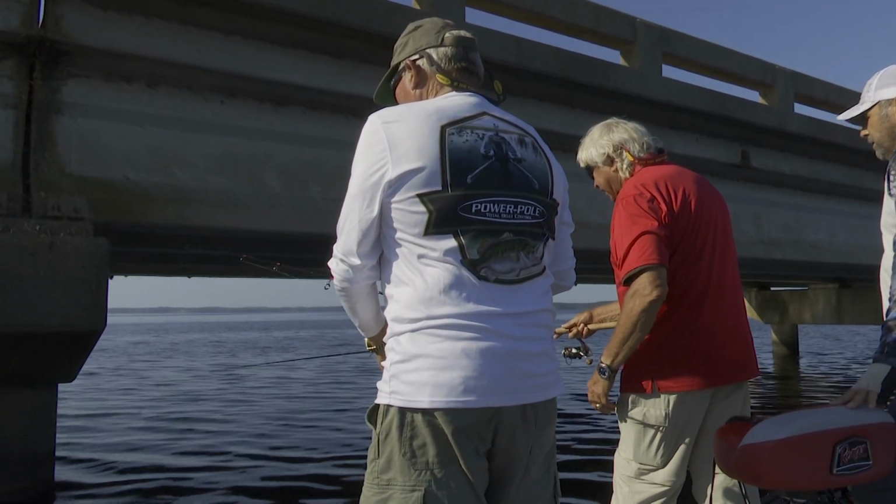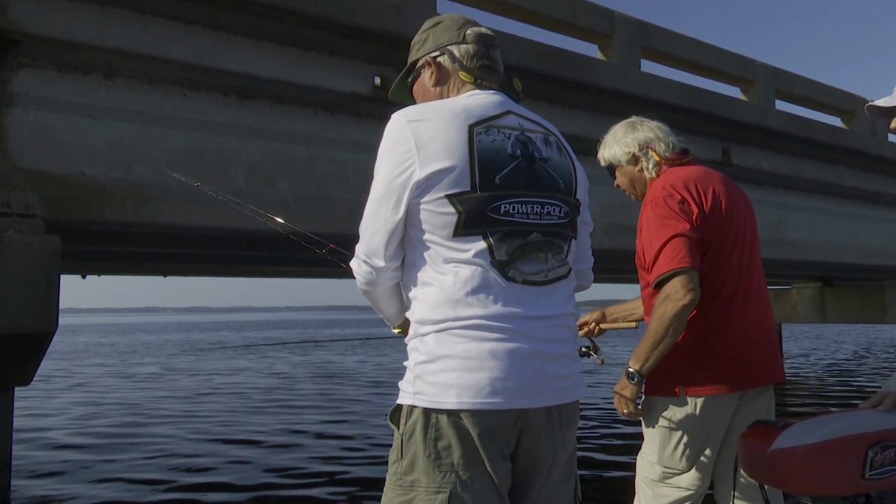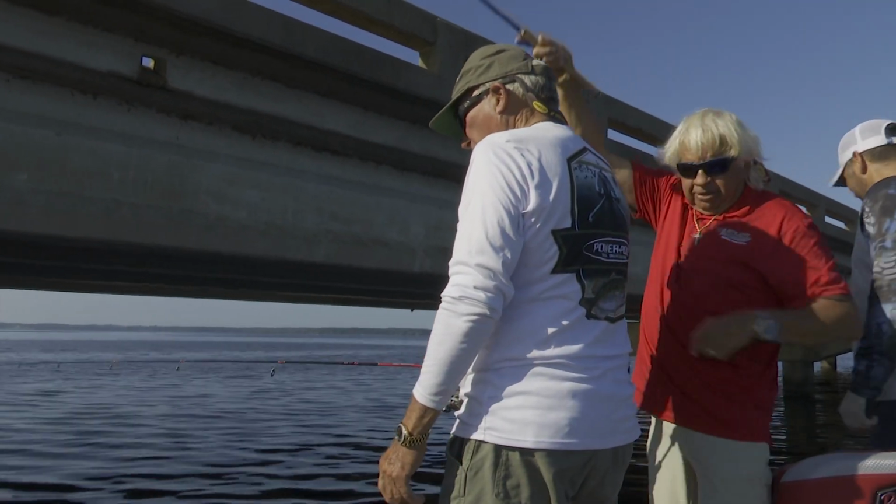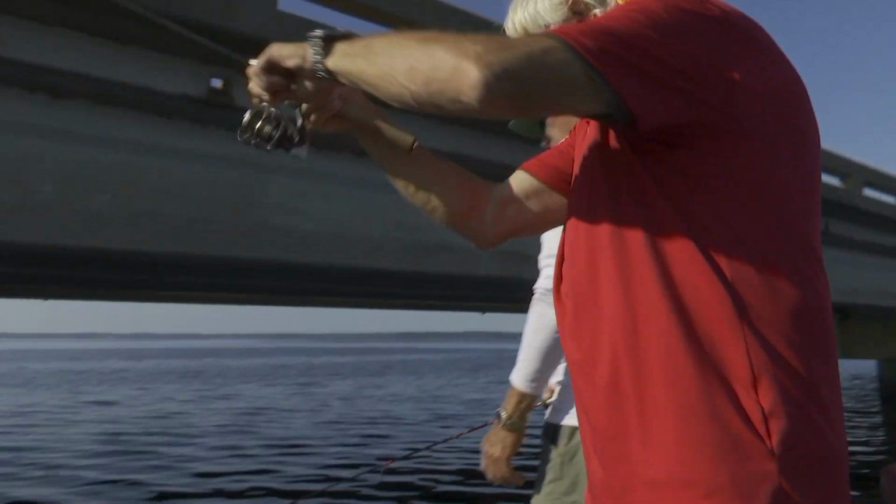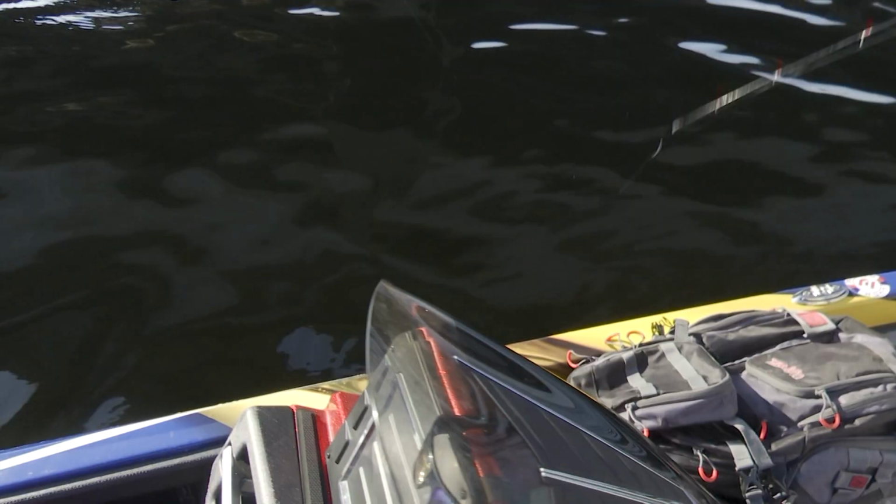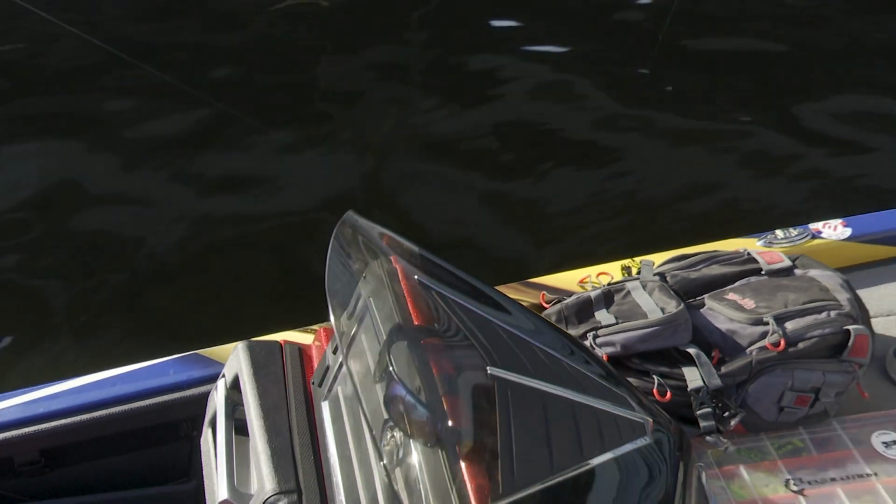Oh, I had one. I had one. I got one too. I lost mine. Get out of my way or you'll tangle me up. Get your bait out of my way. Throw your bait back out there. Reel it in. Now's the chance. They're not out here in the middle, they're by the pilings.